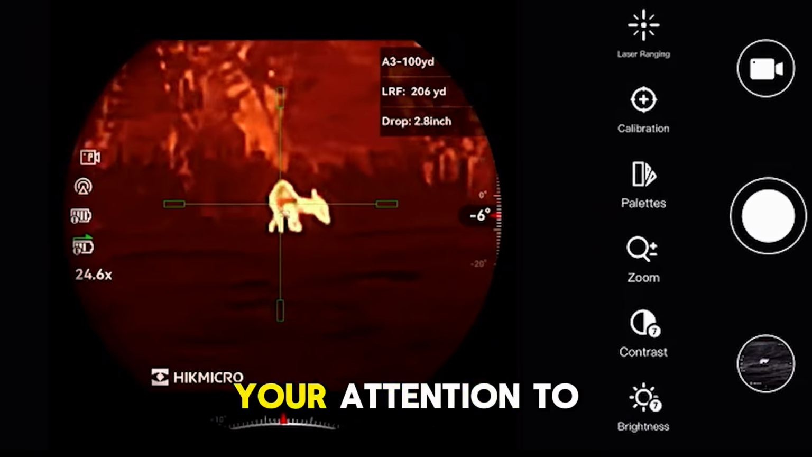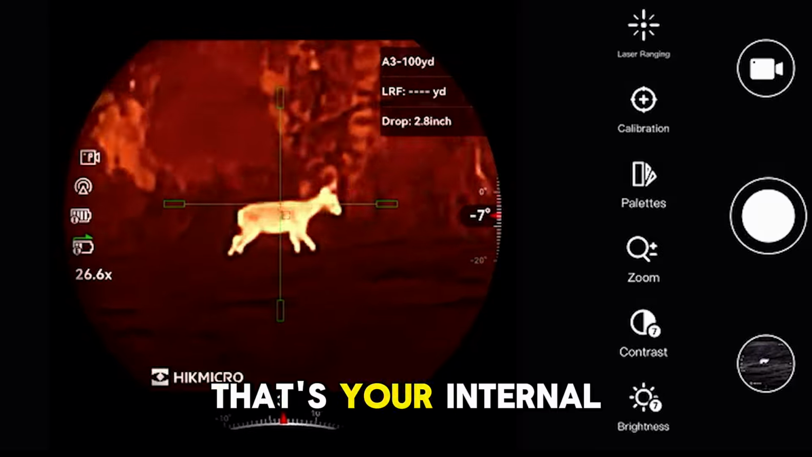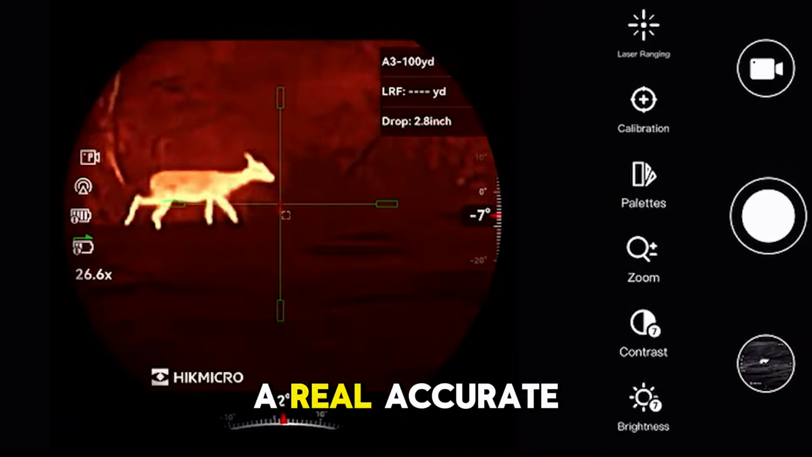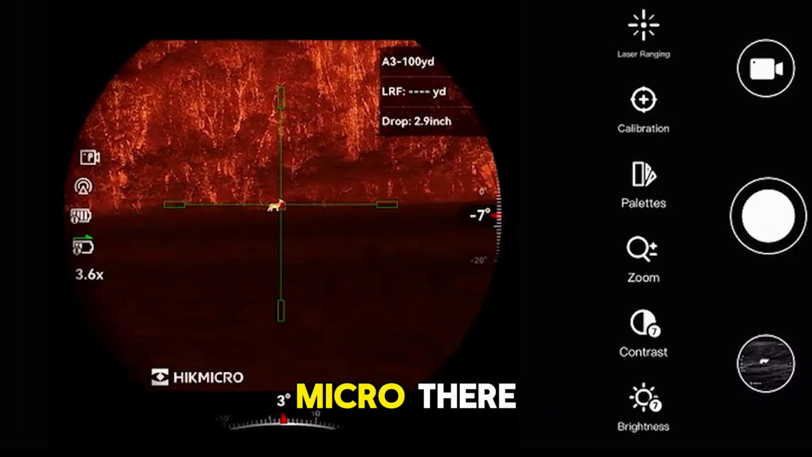So what I want to draw your attention to here are the two battery icons on the left hand side. One says I, one says E. That's your internal battery and your external battery. The external battery gets used first and gives you a real accurate reading as to what power you've got left in your scope. So that's a real nice touch by HikMicro there.